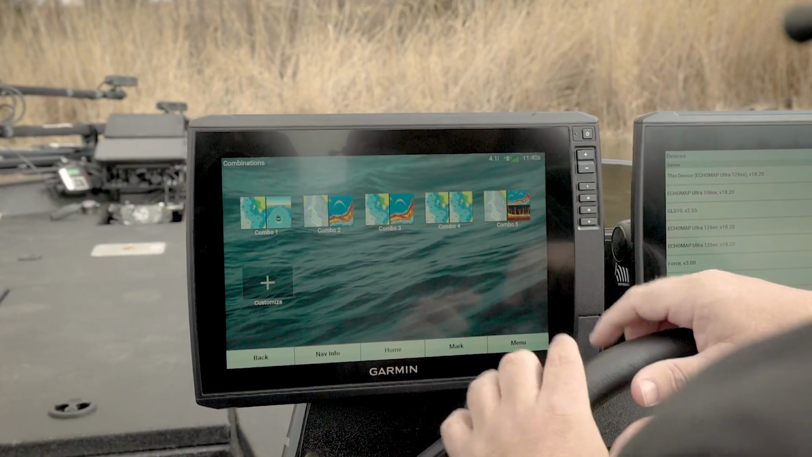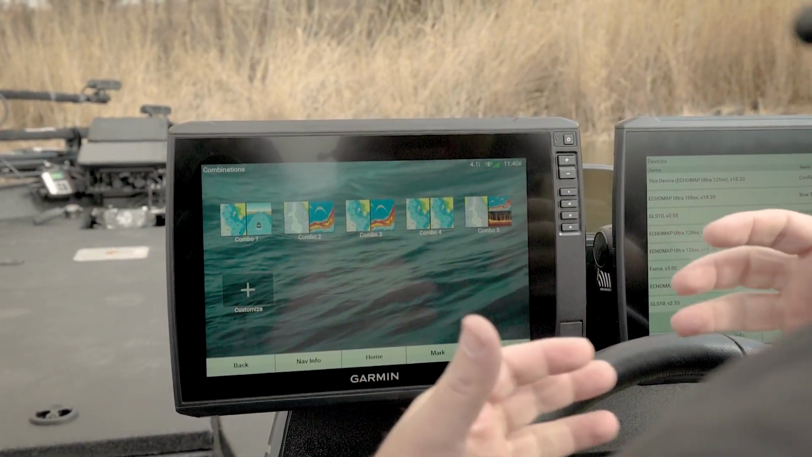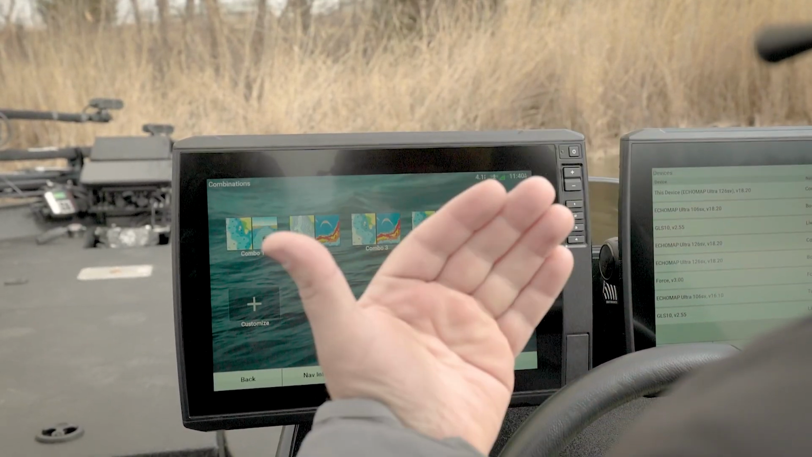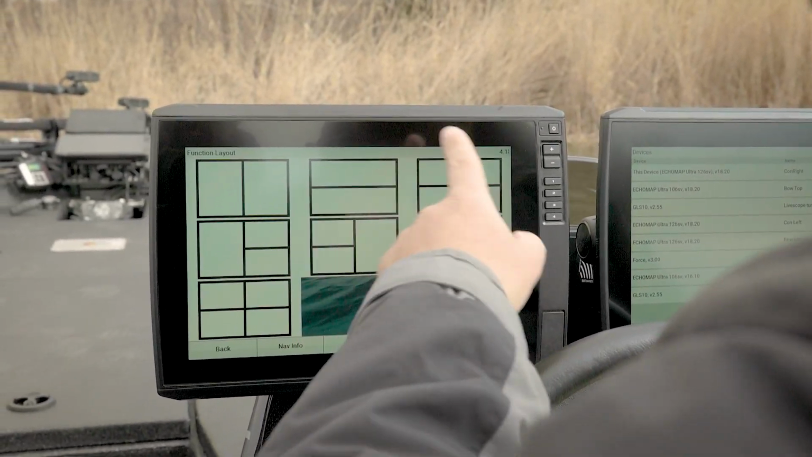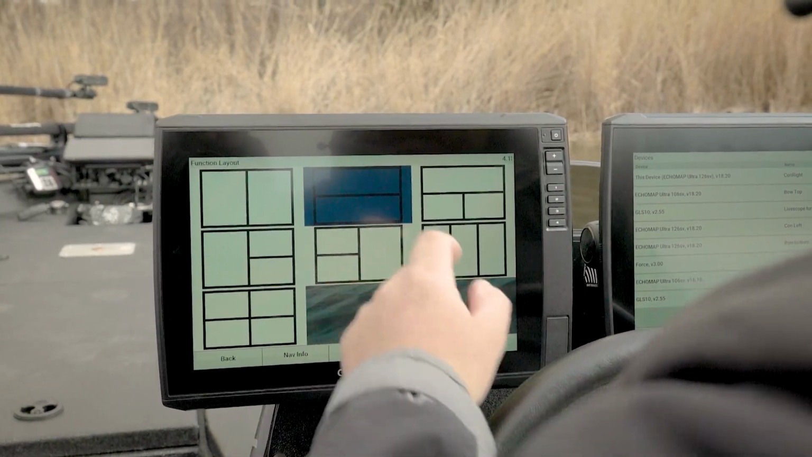Garmin does a really good job if people will stop and just take a look at the screen. Everyone, we're excited fishermen, we get to pushing buttons. Stop for a second, and for me, my brain says there's a plus sign. What happens when I press plus? Okay, then it says add. And then this is my layout. So how do I want this to set out? Let's say we want to do this one.